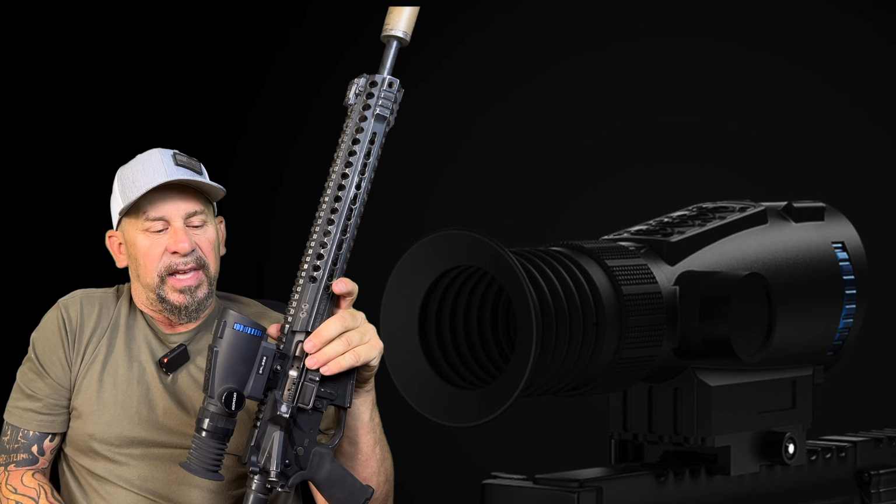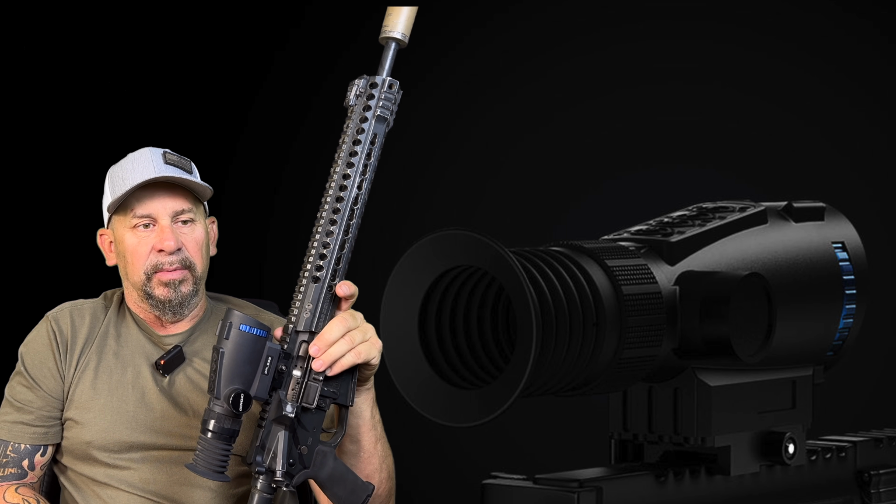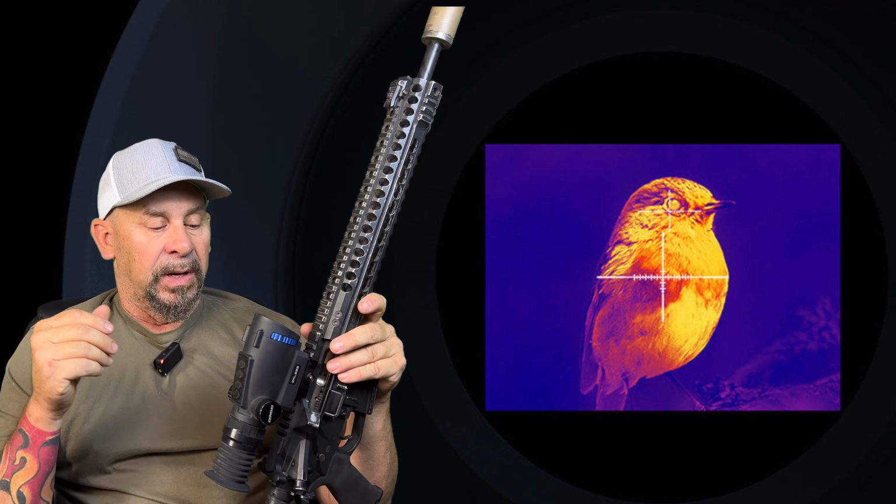Like I said, I'd like to see the app be a little bit better. I'd like to be able to turn on my Wi-Fi, connect the scope, and go right to the app and be able to pull pictures and videos off, which I've not been able to do. But other than that, a lot of guys don't really care about being able to see their videos and pictures in the moment. They're like, I can just go home and download it if I want, or some guys don't even care about recording at all. But as far as everything with this scope, I definitely give it 4.5 stars.